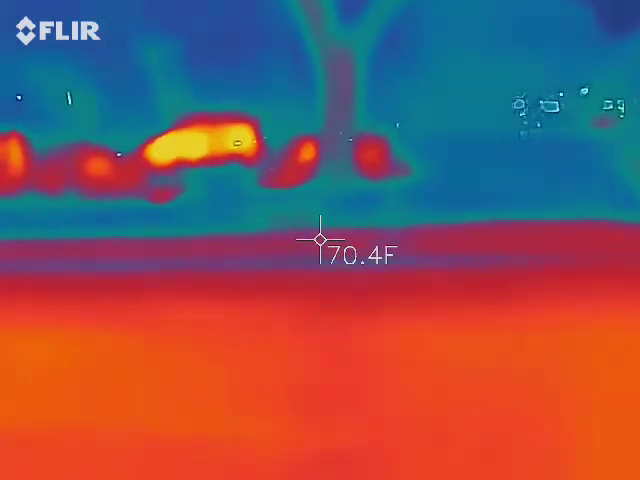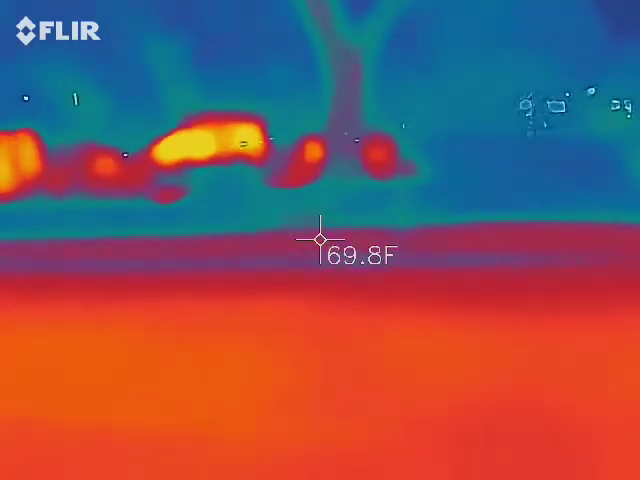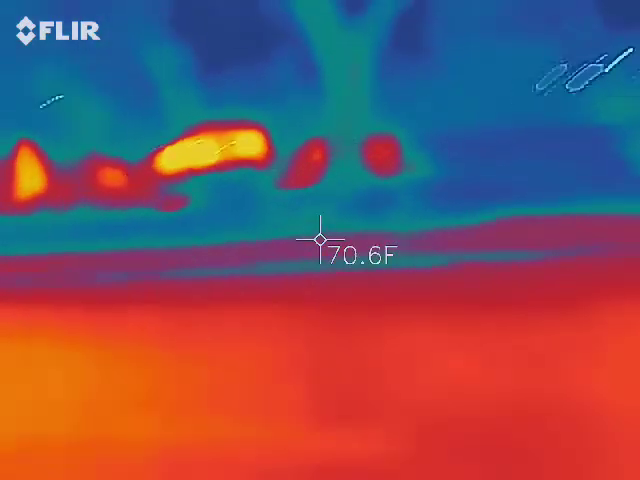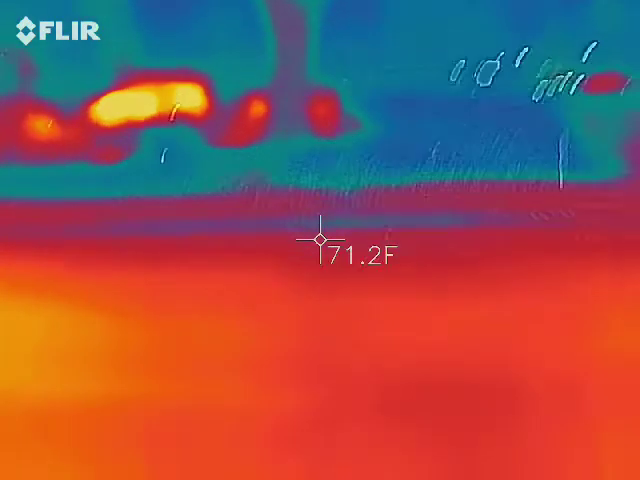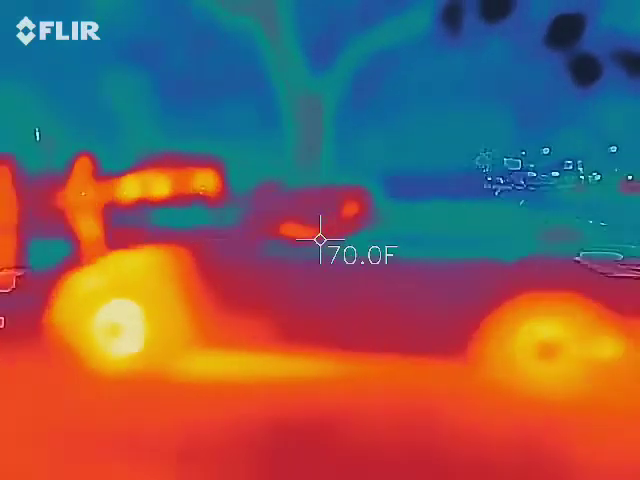There are 3 different types of electromagnetic fields. The first one's natural, comes from the earth. We don't even notice it, okay? The second one's going to come from electronic devices. So if I were to hold this up to a cell phone that's on, it would probably go up to about 0.4 to 0.8 in pulses, okay? So I don't want that either.